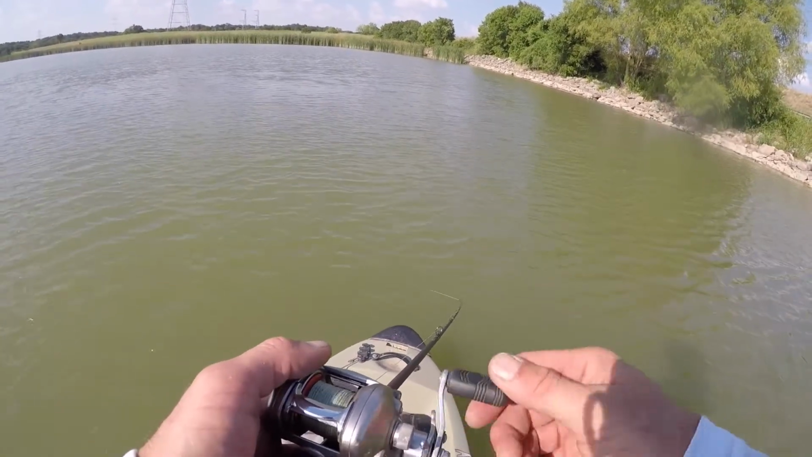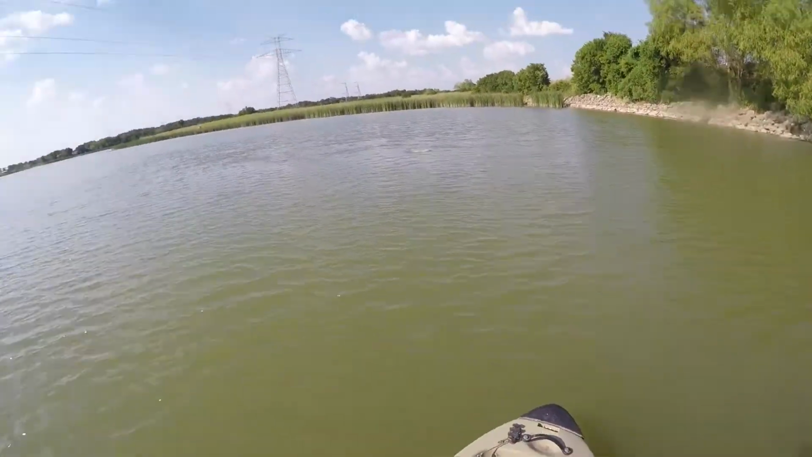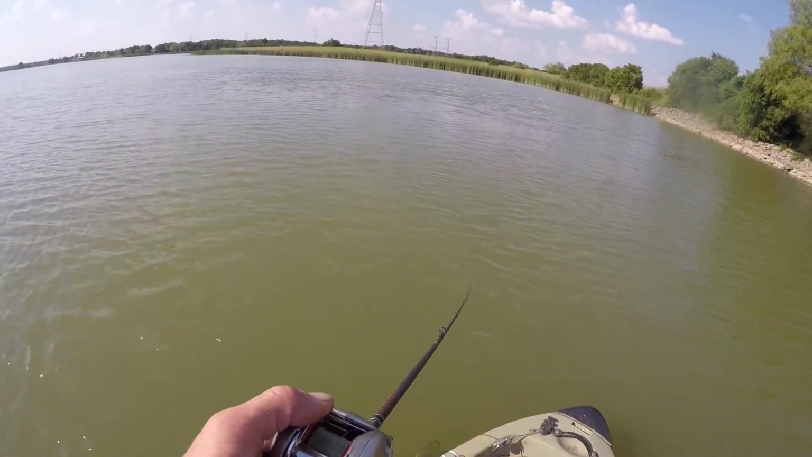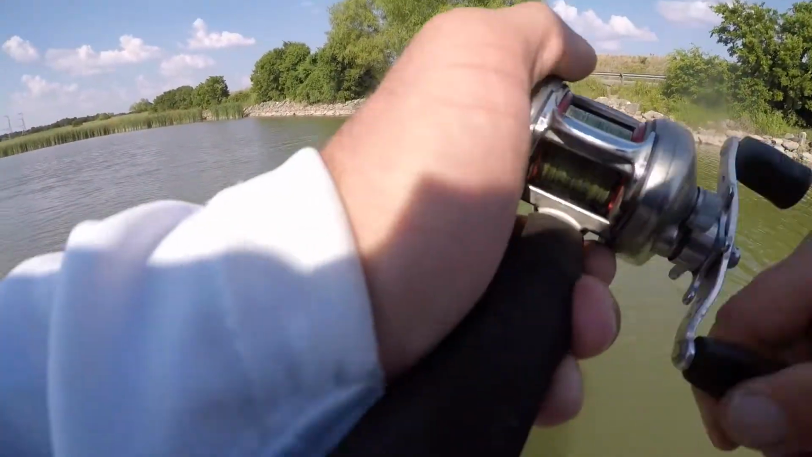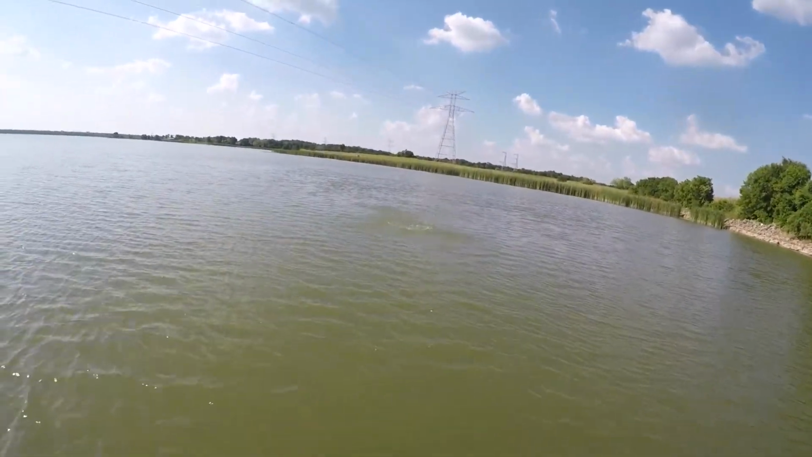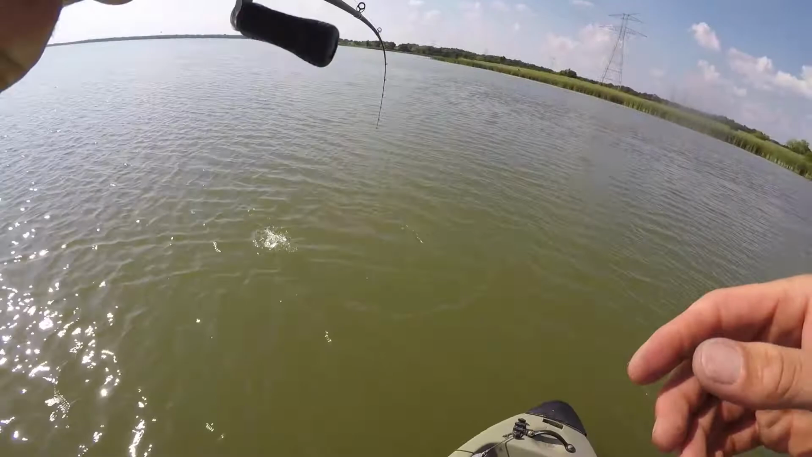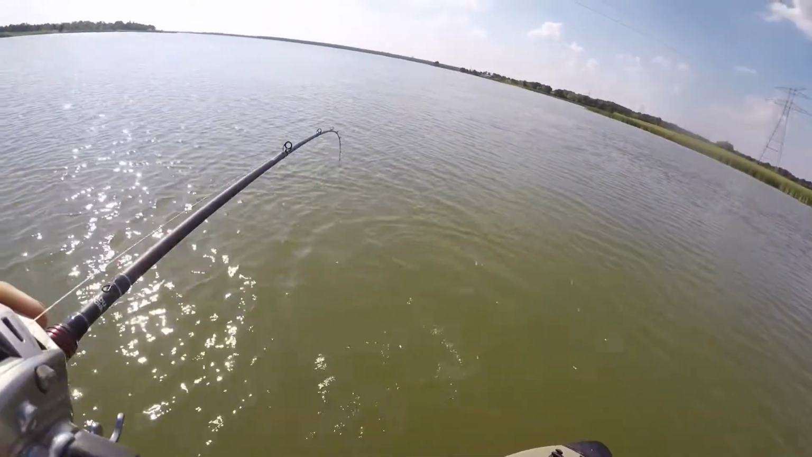Might have been pulling a little too fast. It's got that spinner on there. Ooh, that last fish is a good one. Yep. Now, of course, I'm gonna have to test my theory and make at least one more cast and reel it slow. I did end it on a high note though.